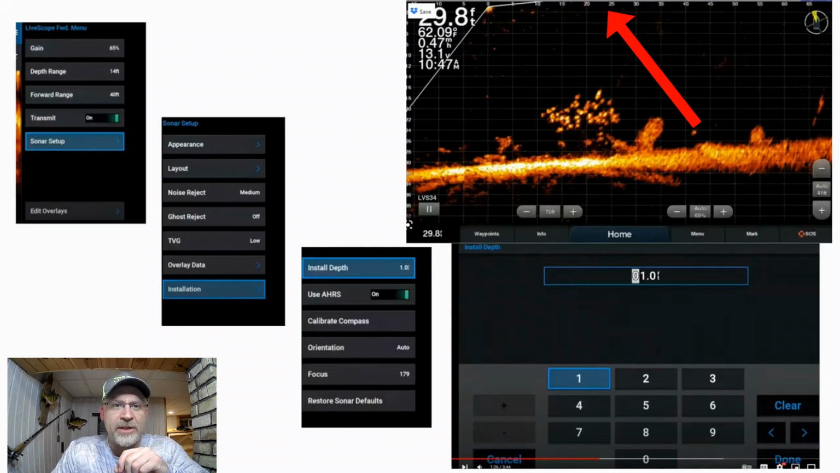So now what'll happen is, if I make a cast out here at 25, 35 feet, I'll actually see maybe even the lure splash in the water here. I'll see some disturbance, and then I'll see my lure fall down. If you don't have that set up right, you don't see it until the lure actually gets in the sonar beam, and that's the line, right?